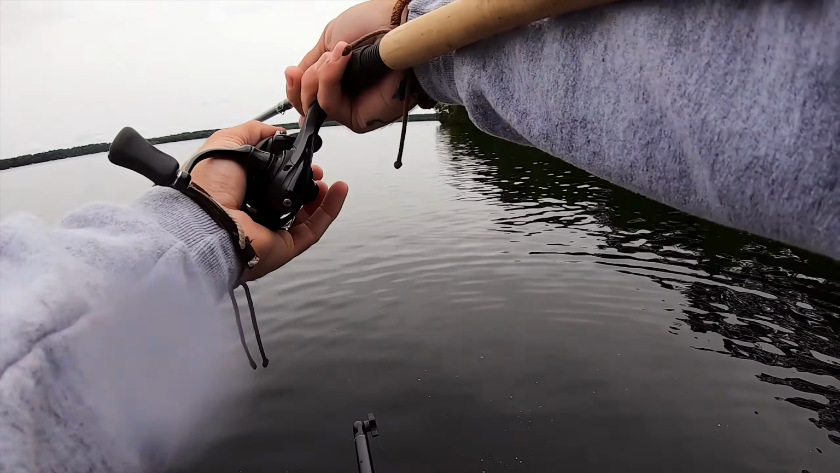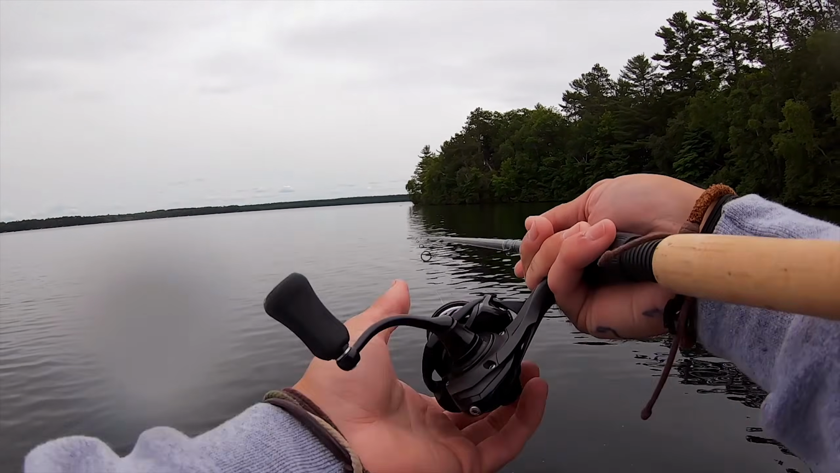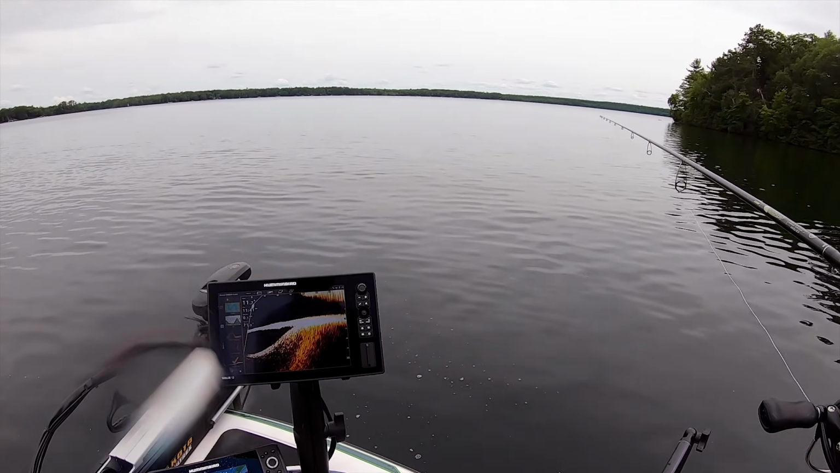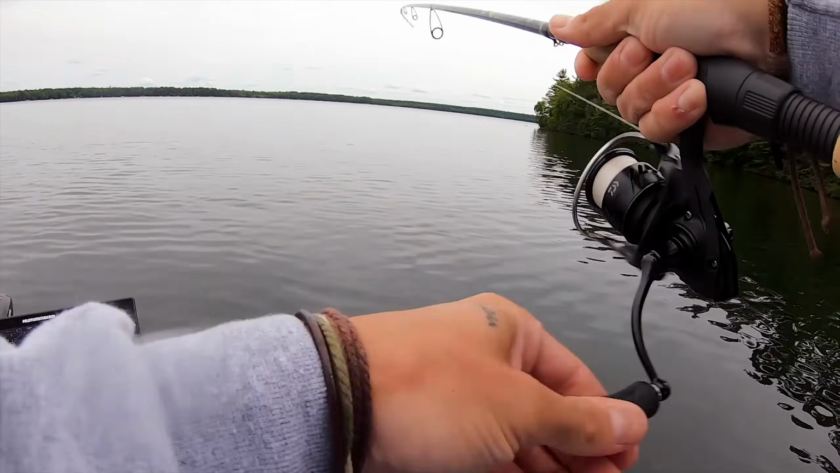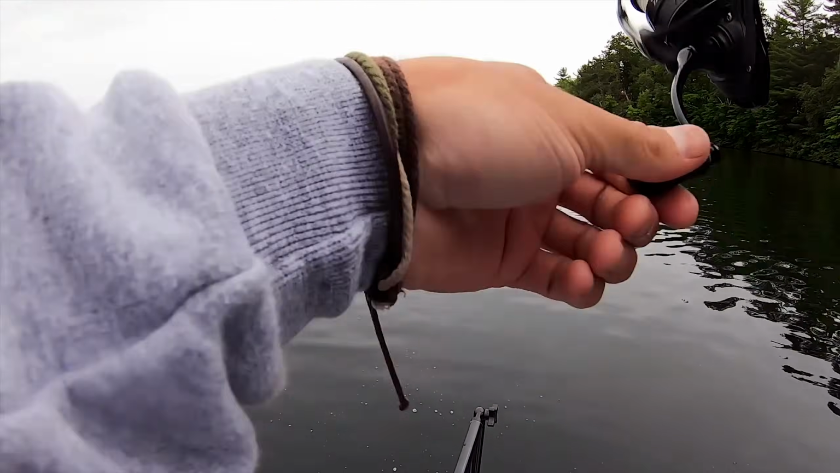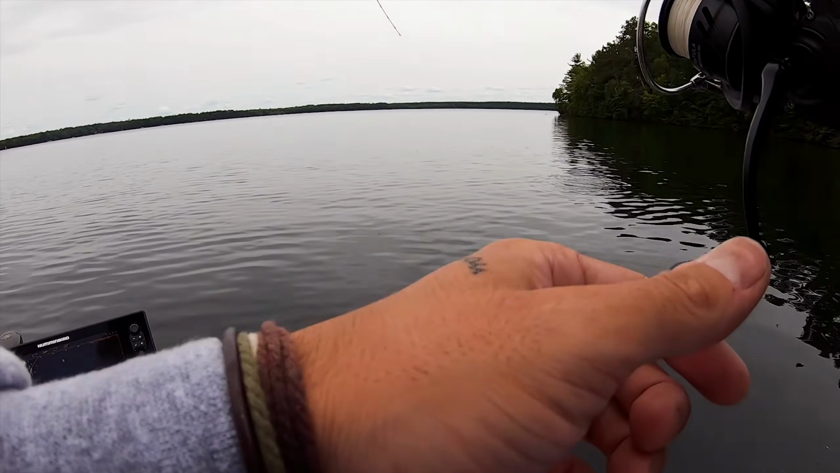Cast parallel with me. Short period of time. Oh shit. Fucking salmon. Smallmouth?